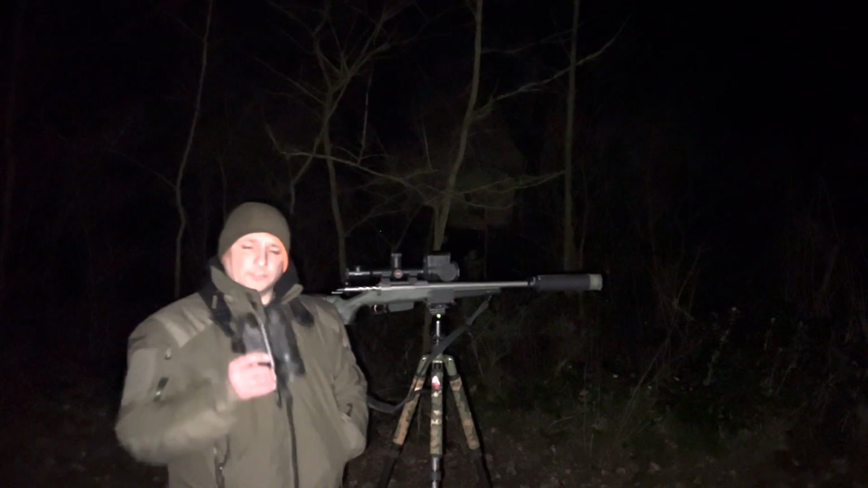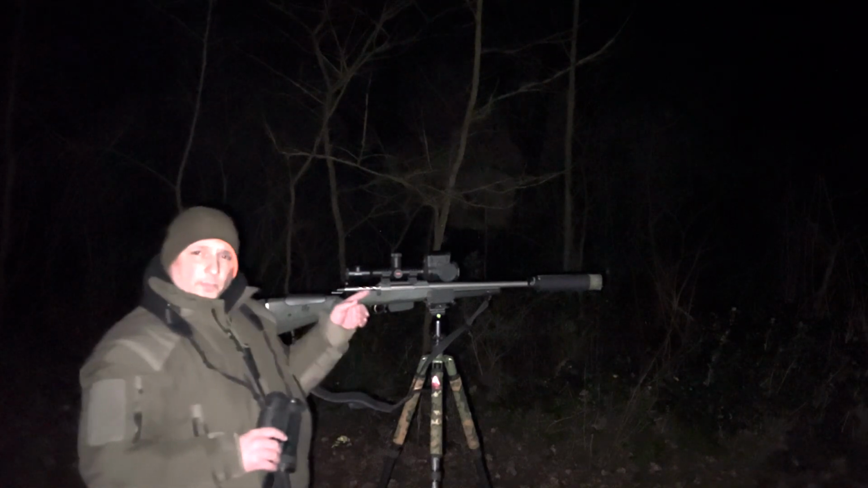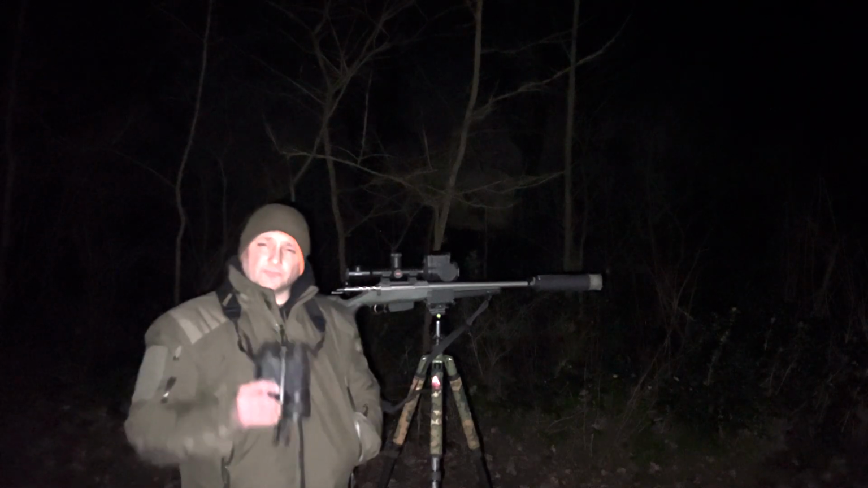Out tonight with my Pulsar Merger XP50 LRFs and my Pulsar Thermion 2 XP50 Pro LRF on top of the beast. Let's see how good these things really are.